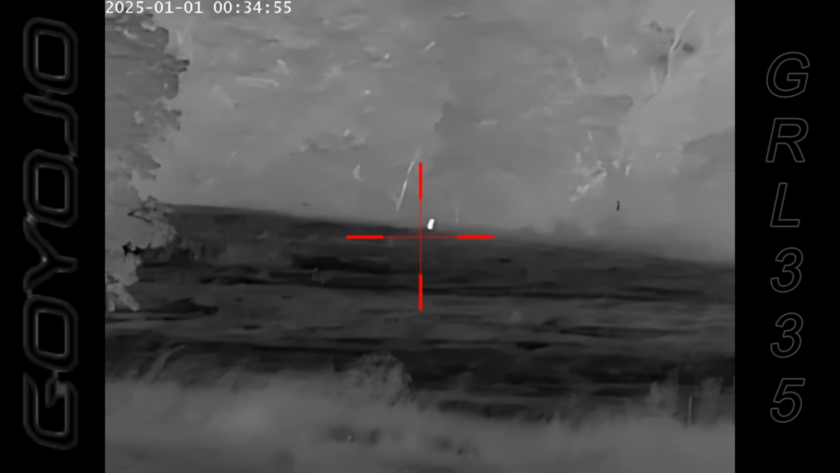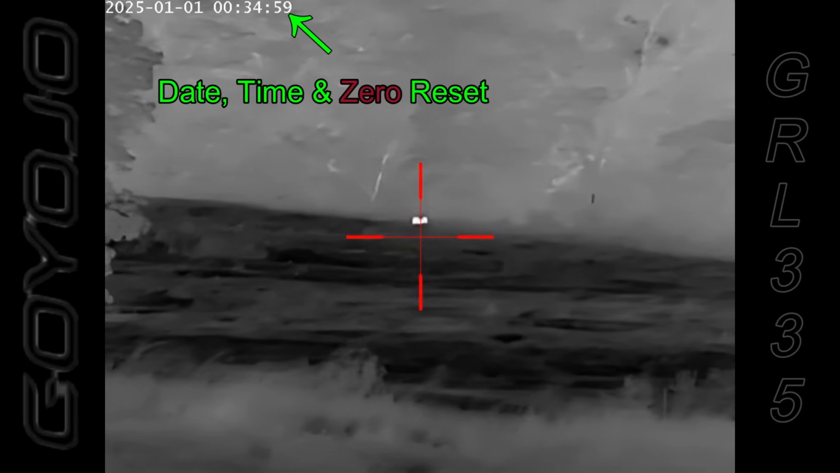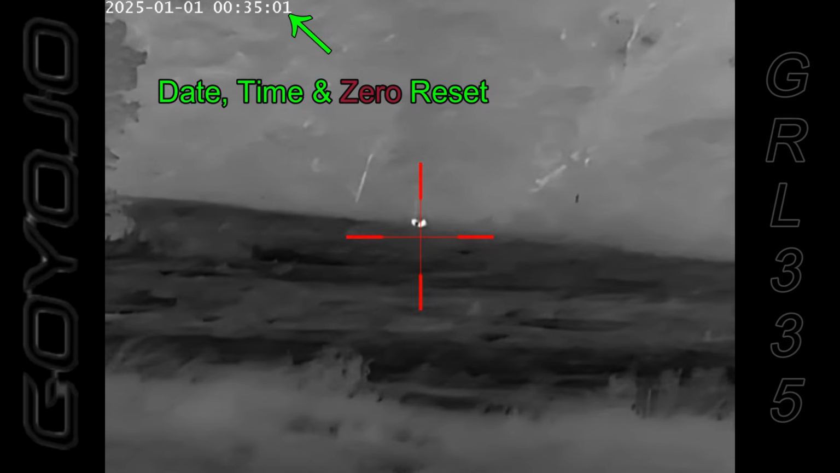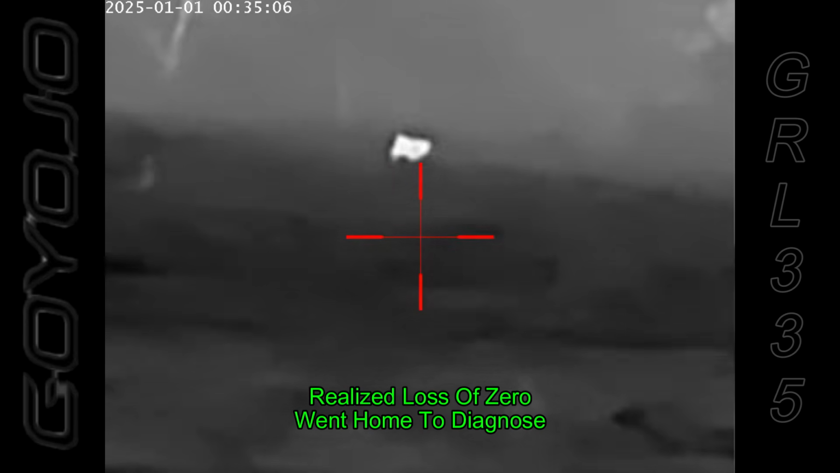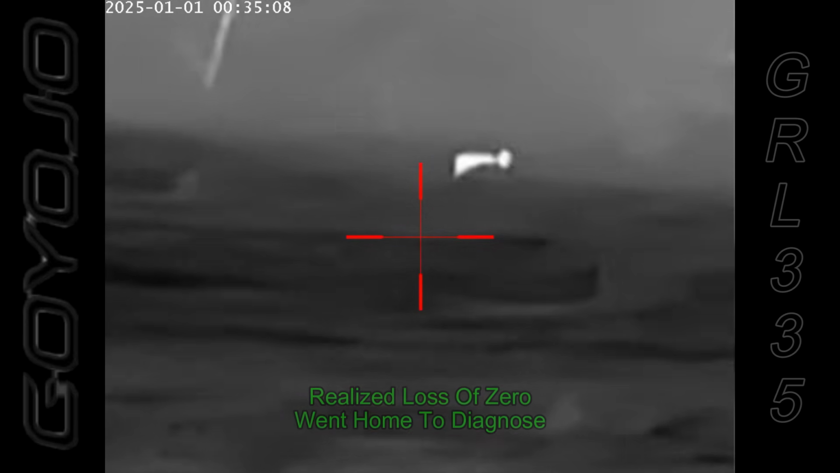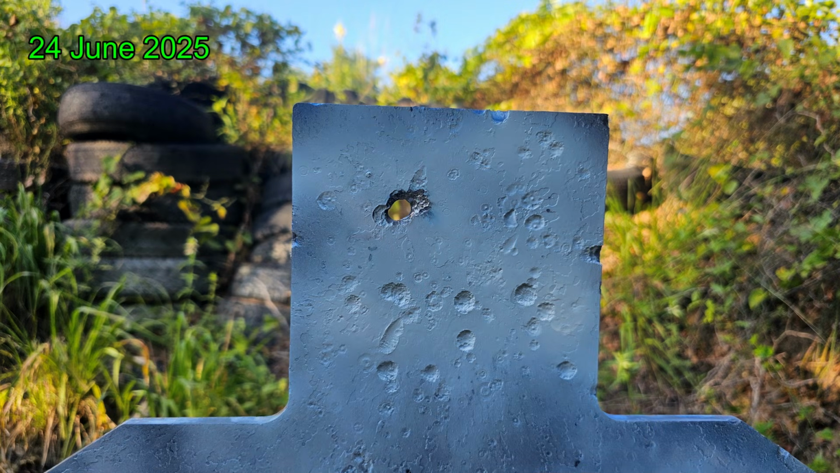And if you look in the upper left-hand corner, the time and date has reset. That is not good. I checked my zeros had reset, and so I went home for the night to check out what was wrong with the unit. I could not replicate why it lost zero. I changed batteries on it multiple times, and it still didn't do it again.